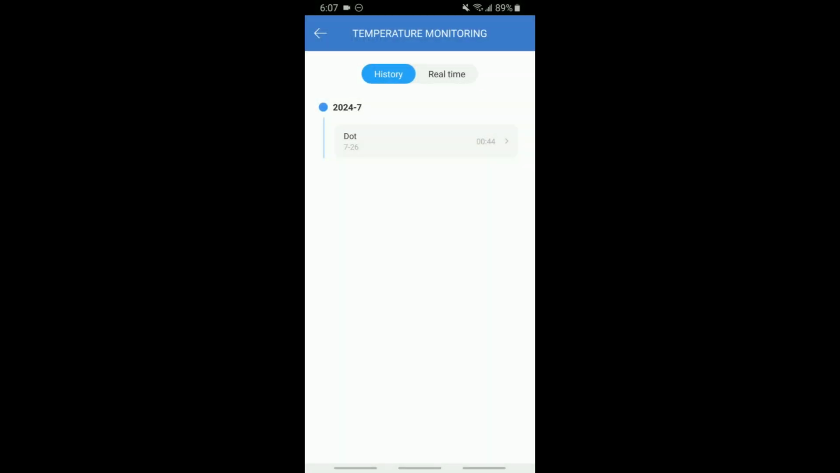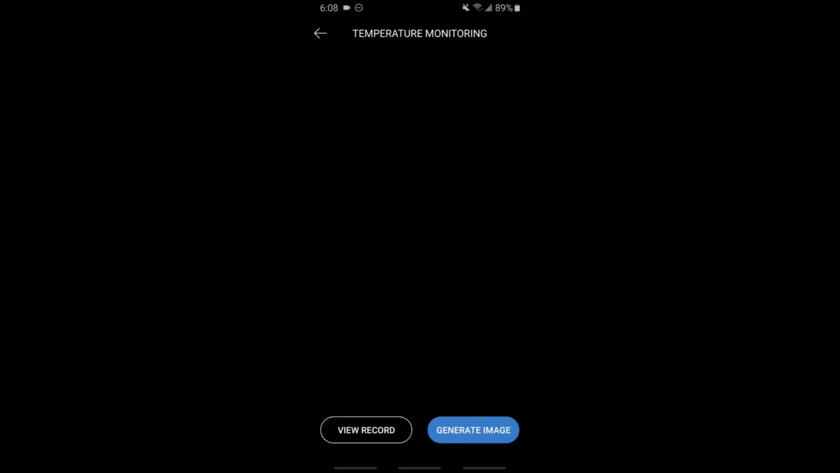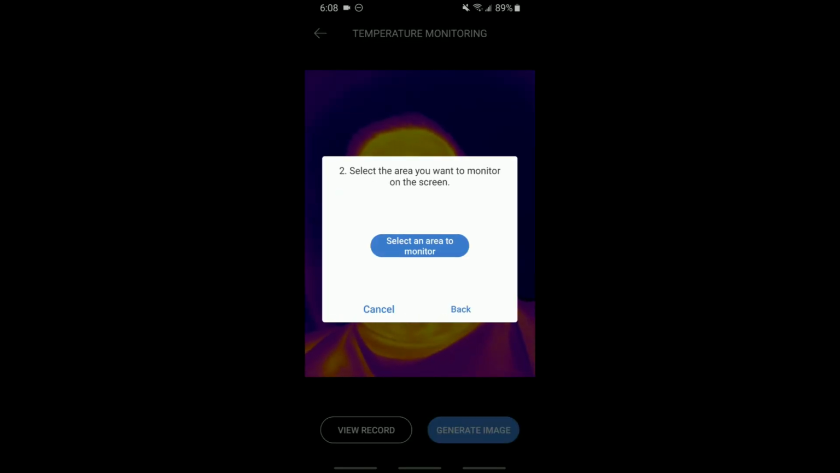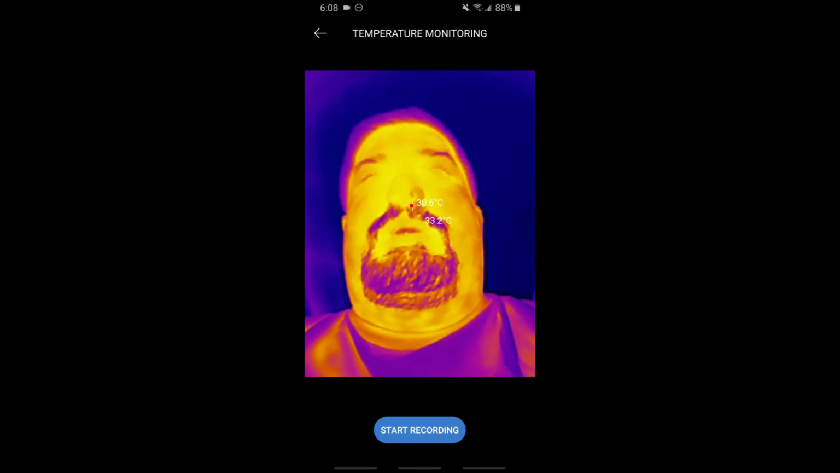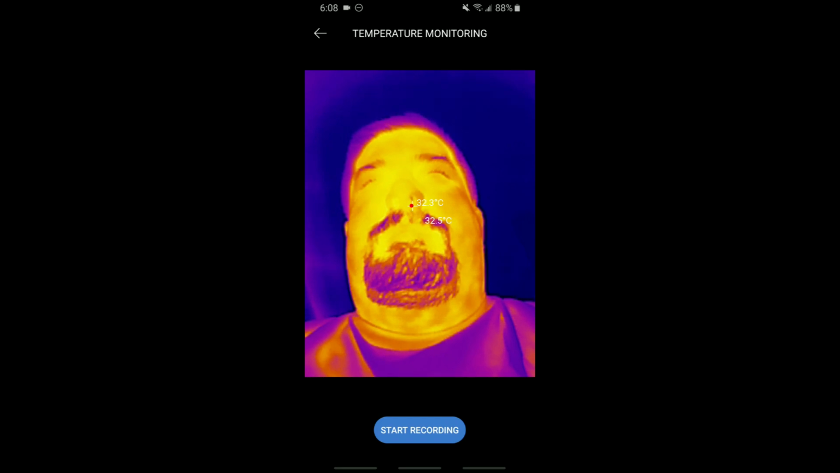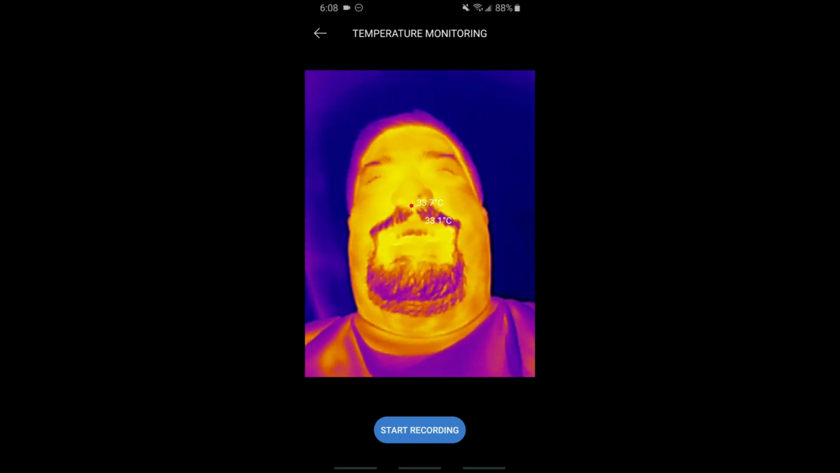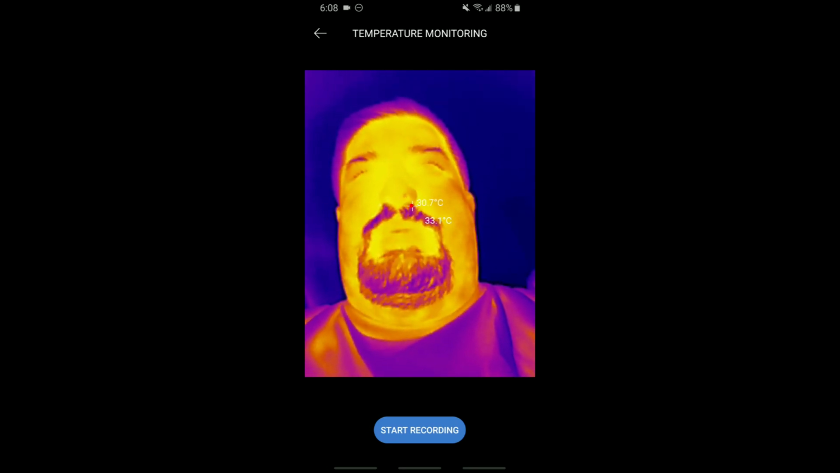There's a few things here in the app that I didn't tell you about. One of them is temperature monitoring, and this is going to be kind of a cool thing. So we want to generate an image, and we're going to use a dot. I want to measure my breathing, and you can see here in my nose when I breathe in, it's cold, and when I exhale, it's warm. So we're going to track this, and we're going to watch my breathing here for a second.